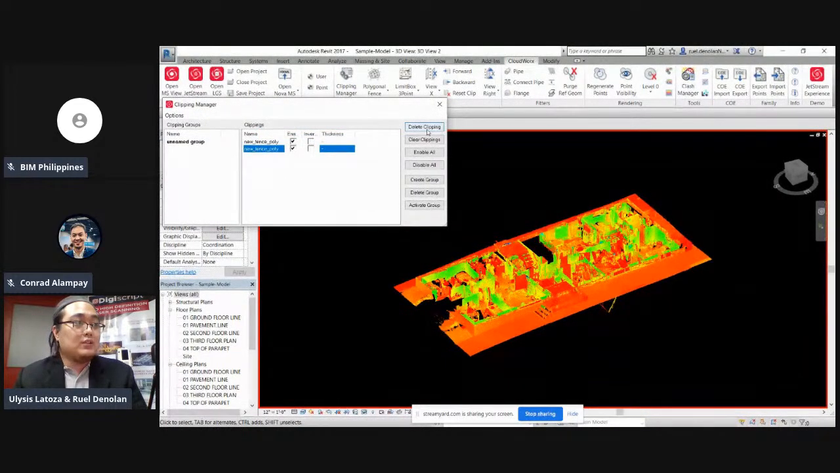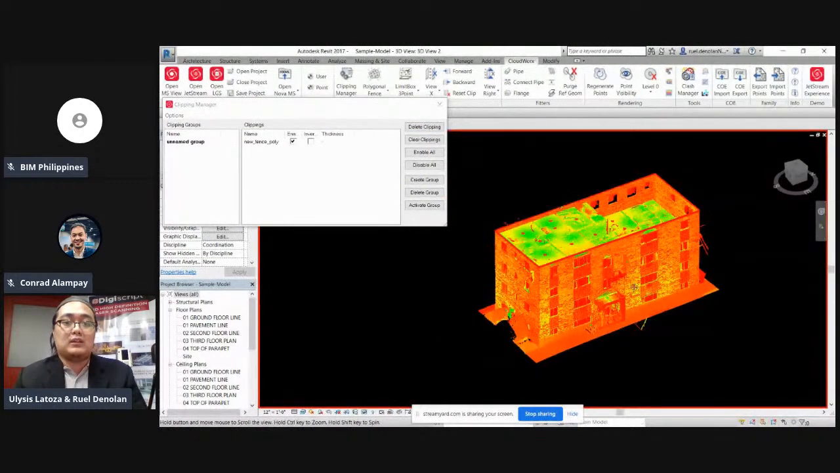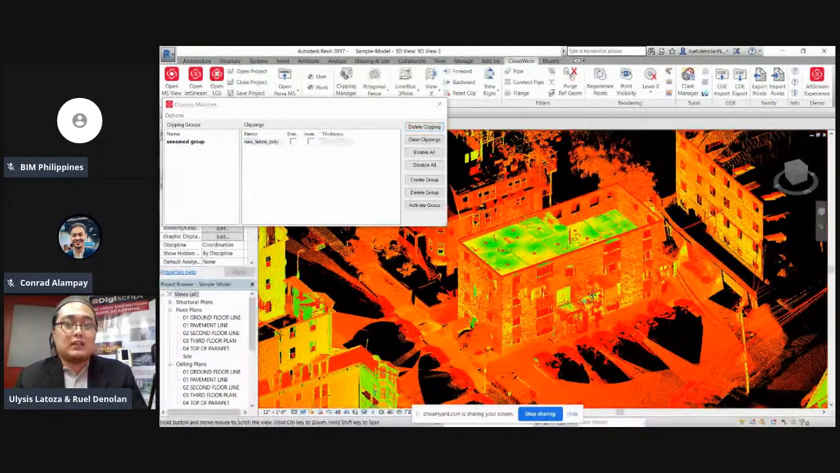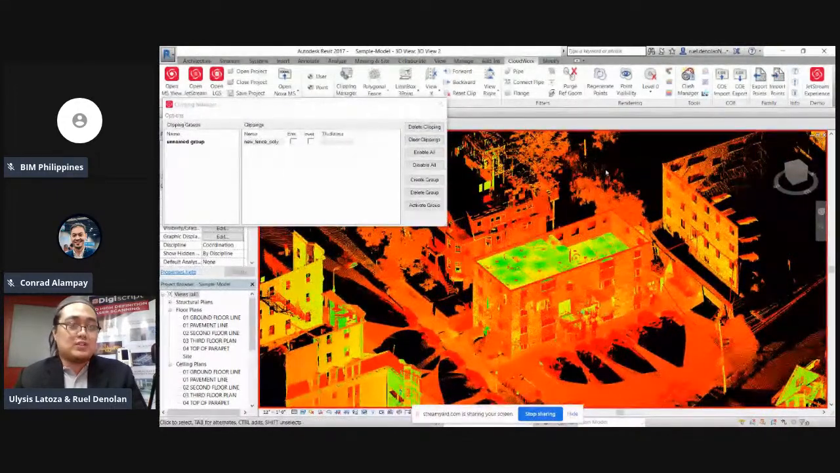So, kung hindi nyo na kailangan yung fence, pwede nating i-delete. We just delete it. Then we go back to the whole building. Hindi ko muna ito i-delete, ano? Dahil kapag dinilit ko to or i-uncheck ko, babalik tayo dun sa naunang view natin na kita yung mga kapitbahay natin. So, focus lang tayo dun sa apartment natin.